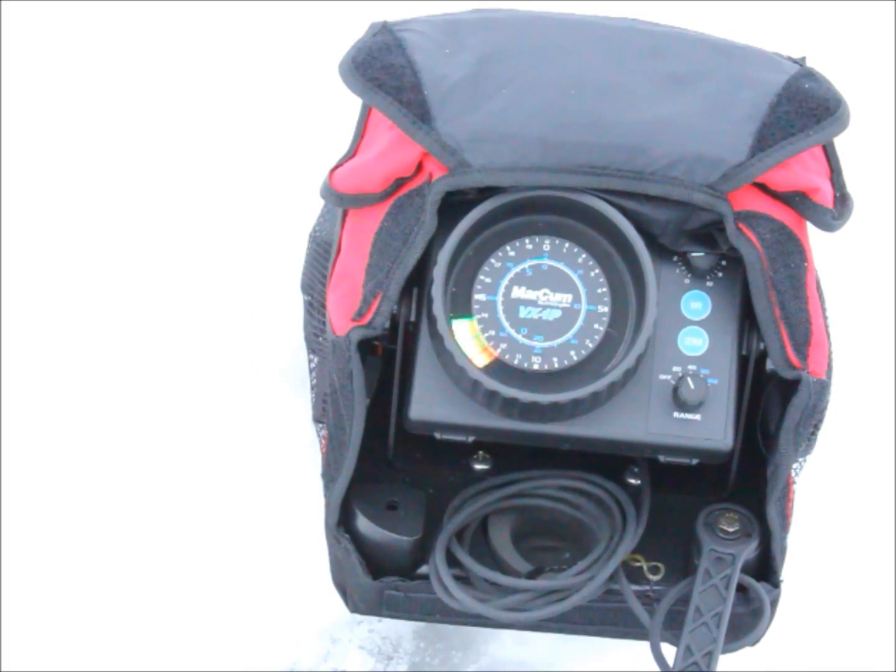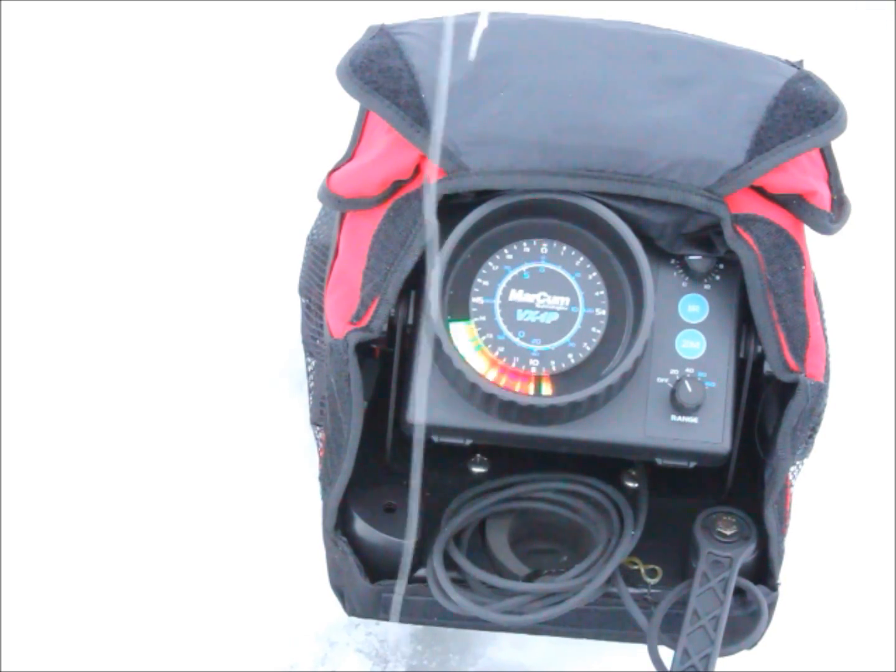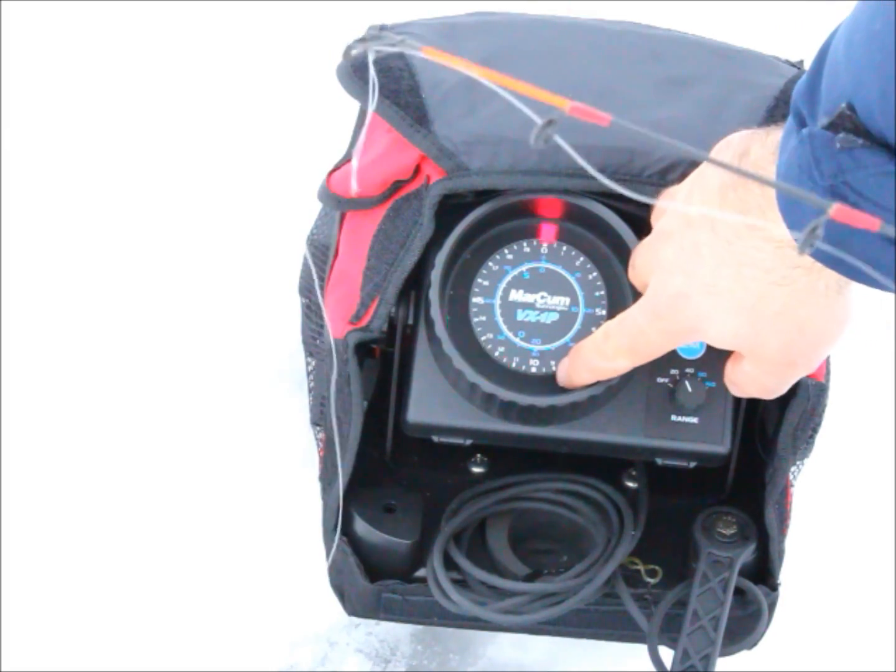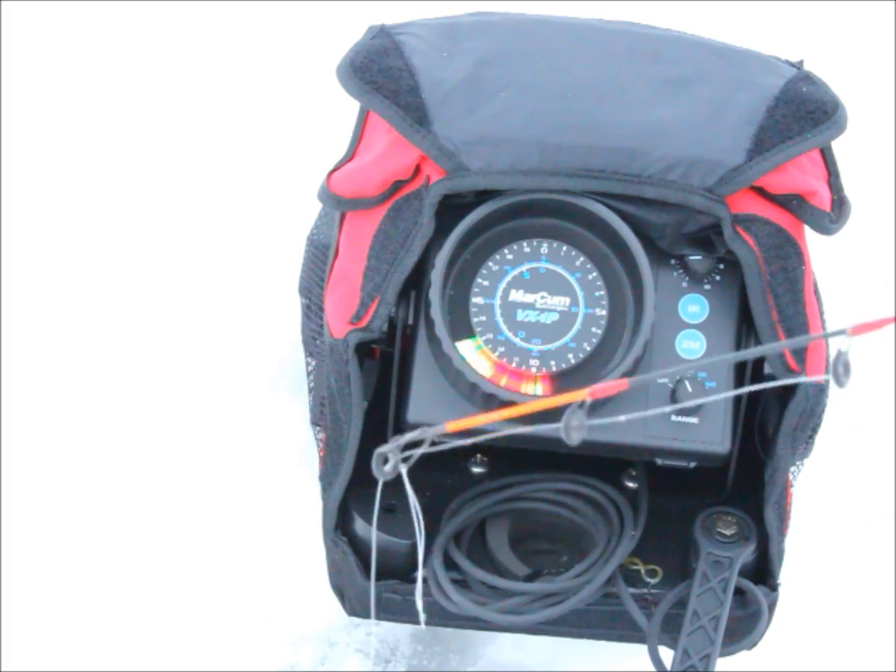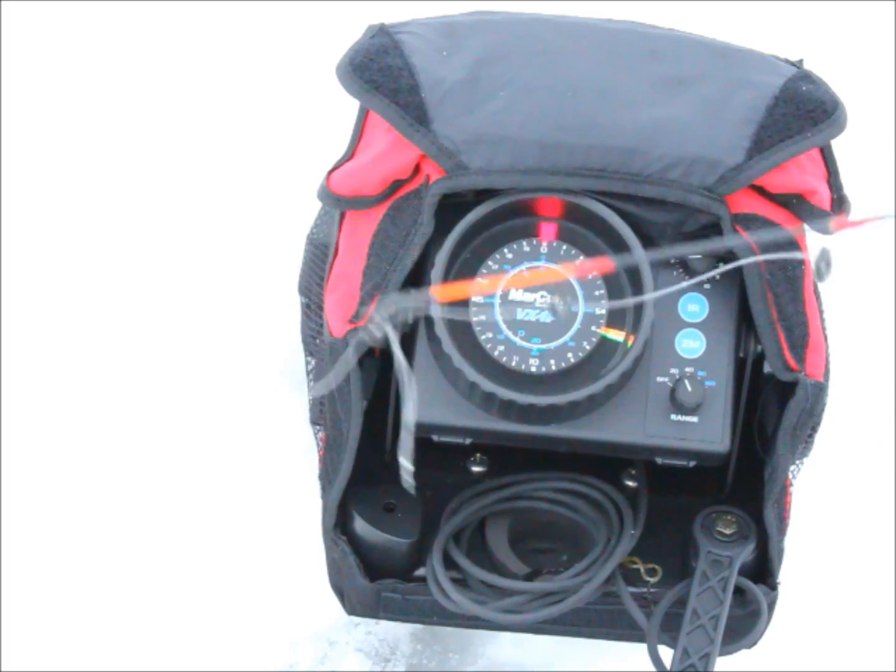Let's see if we can see it here. Right there. You see that green line up higher? It's dropping down. You already see fish coming off the bottom, separating from that bottom line, anticipating the jig as it's coming down. They can see it dropping down. So now my jig is showing up pretty well.